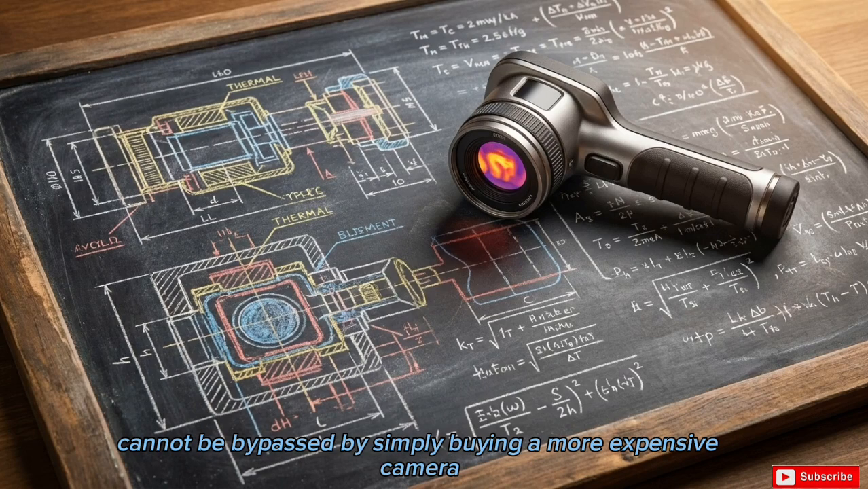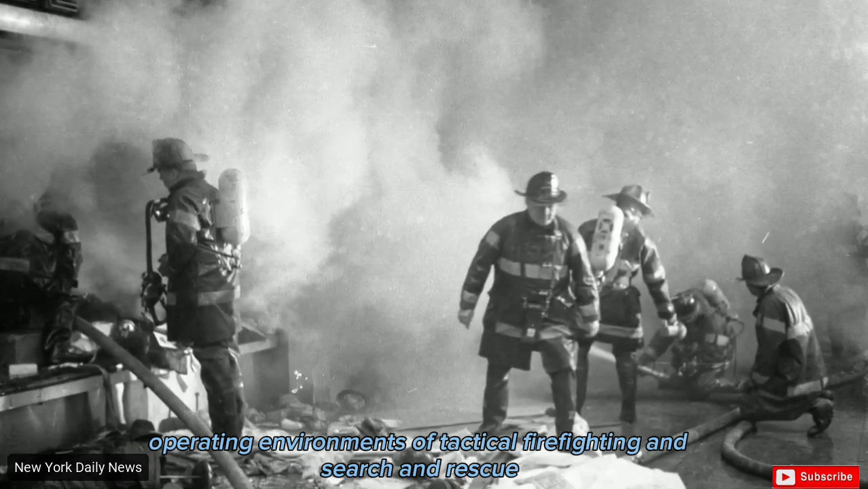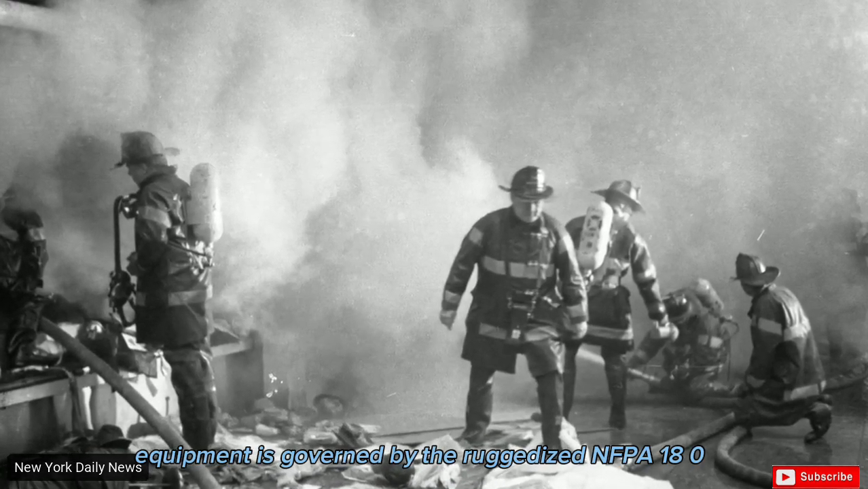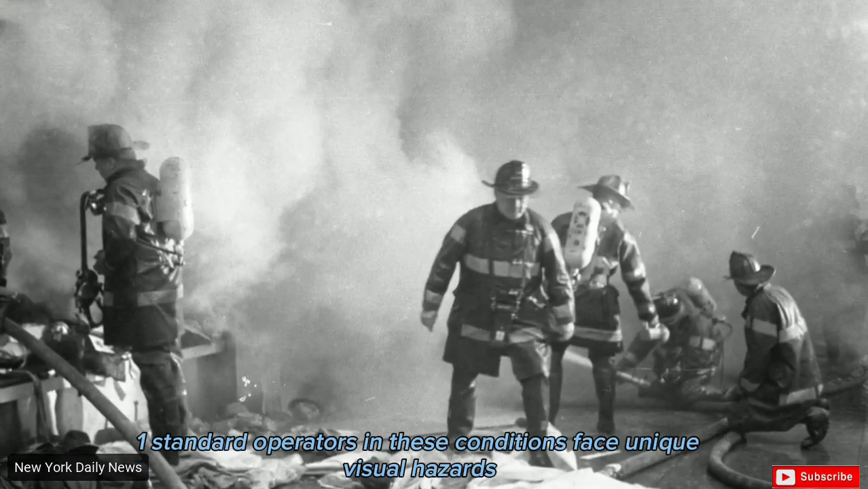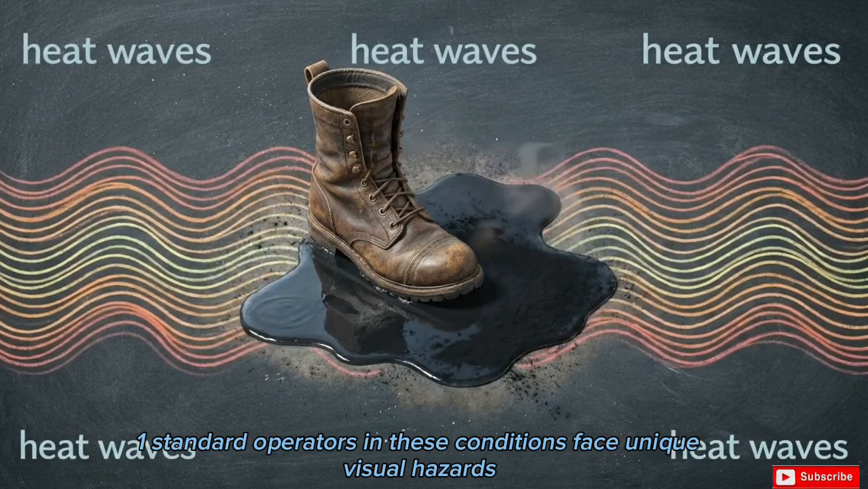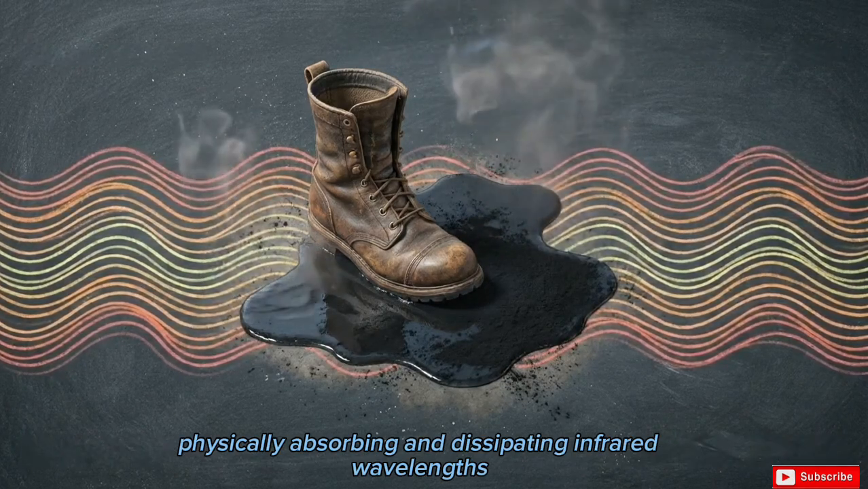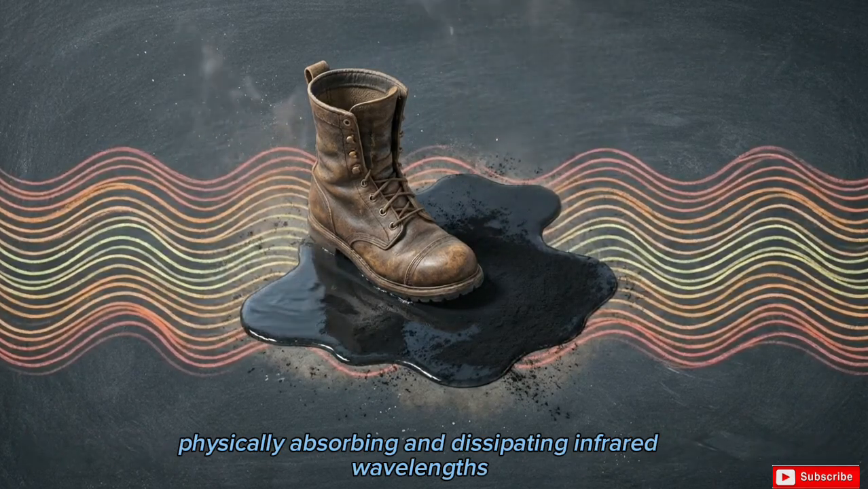more expensive camera. In the extreme operating environments of tactical firefighting and search and rescue, equipment is governed by the ruggedized NFPA 1801 standard. Operators in these conditions face unique visual hazards. Standing liquid water behaves as an opaque barrier, physically absorbing and dissipating infrared wavelengths.